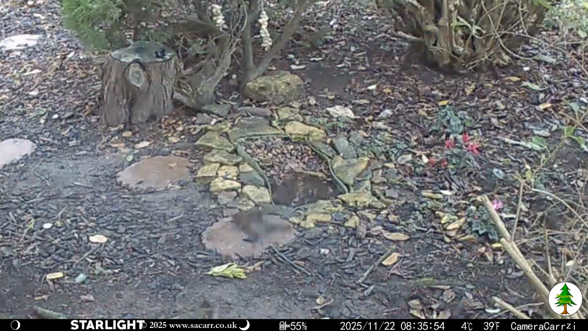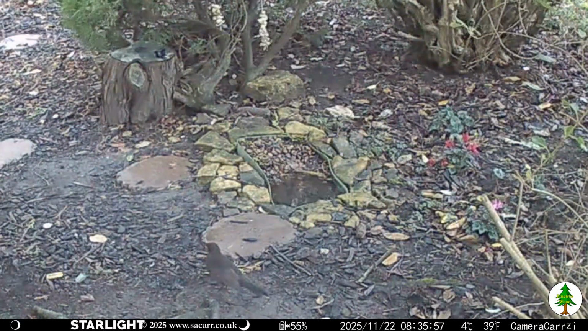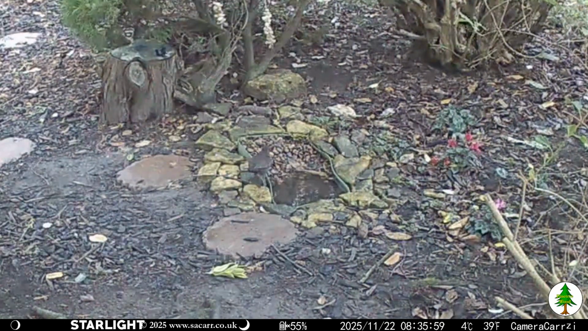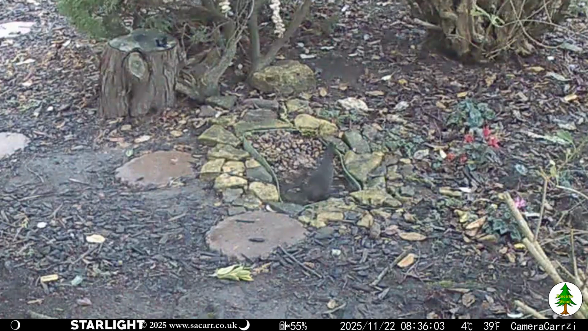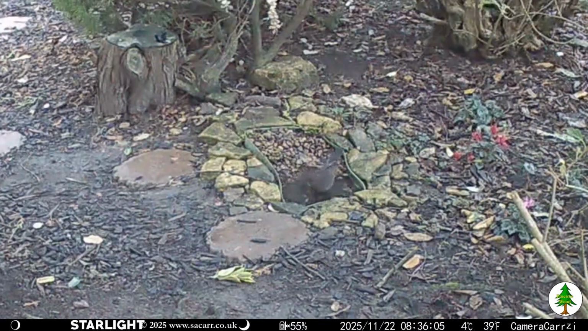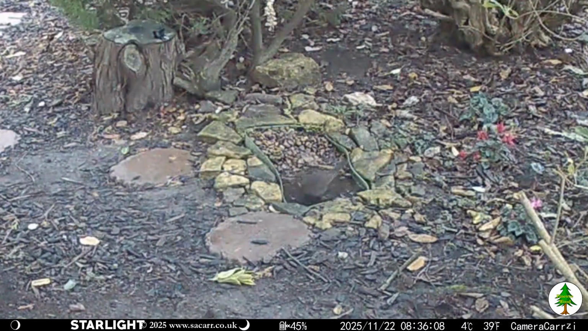Around the same time, the female blackbird was having a dip in the pond. The water level was a bit low at this point, as I normally top it up with rainwater soon after 9 o'clock when I go out to check the camera.